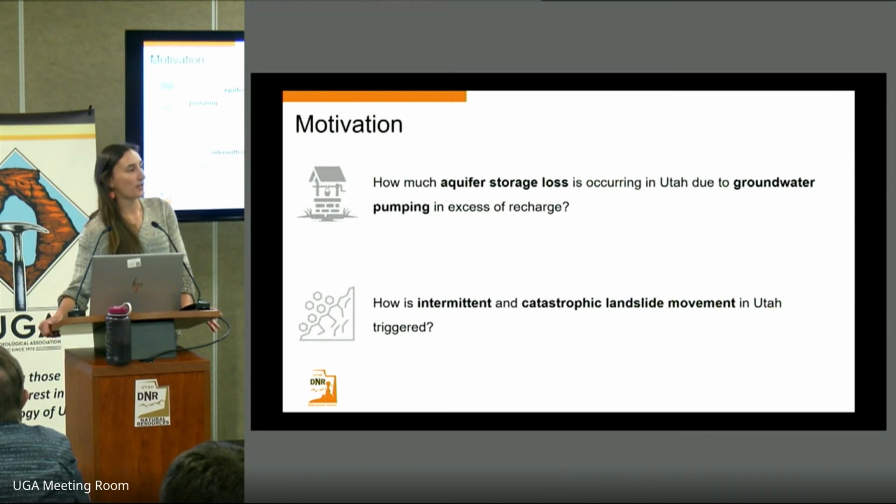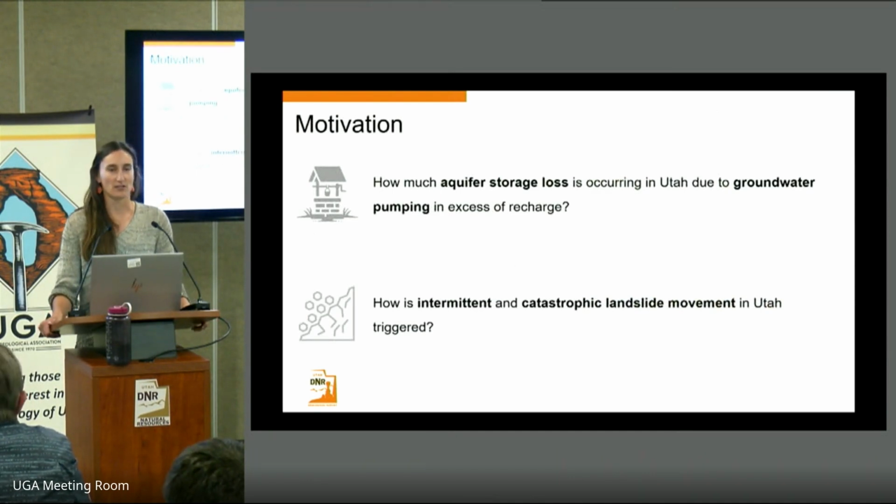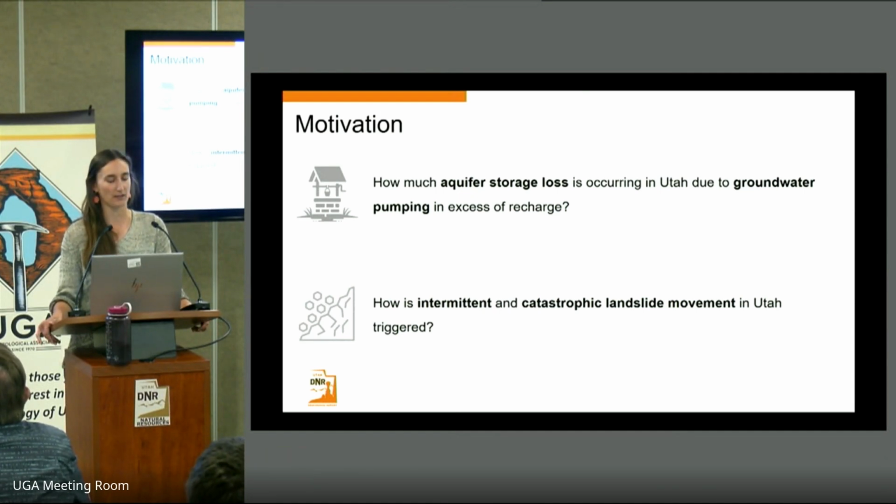So in regards to the applied science questions that we want to focus on here at the UGS, the first is related to aquifers within the state, and we want to better understand how aquifer storage loss is occurring in Utah due to groundwater pumping in excess of recharge. And the second question is related to landslide activity. So how is intermittent and catastrophic landslide movement in Utah triggered, and how do changes in slow-moving landslides over time maybe indicate this triggering?